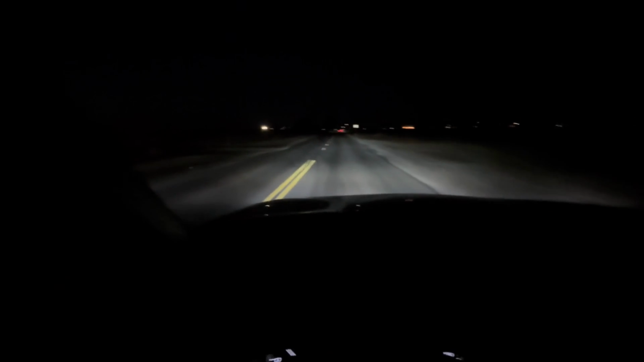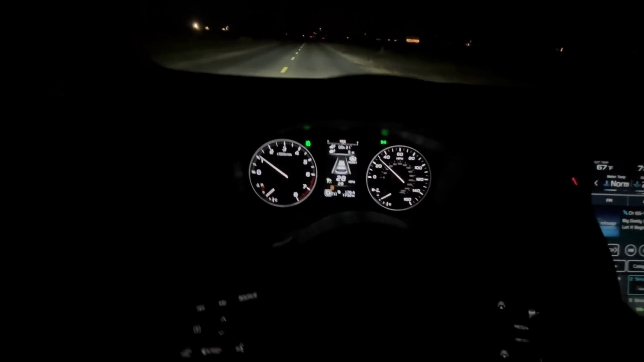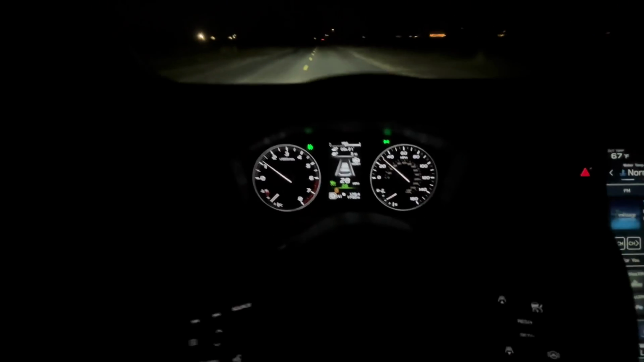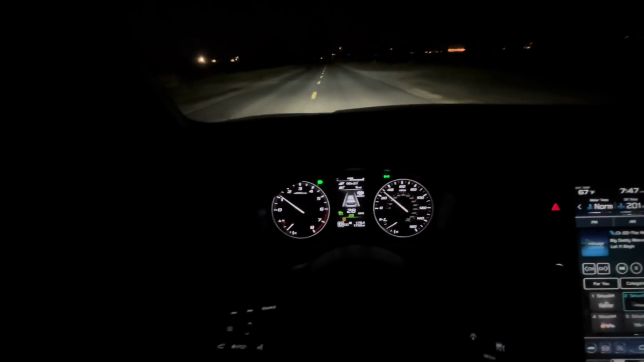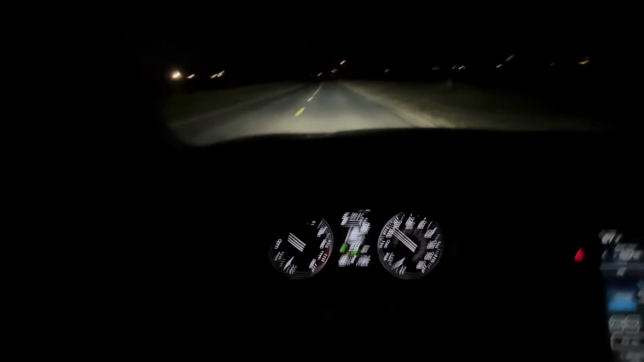All right, as I take this corner, we're kind of on the edge of town and getting out into the country a little bit. There's obviously no overhead lights on this road. If I go into cruise control, let's see if it detects a line, as long as I'm not driving over the line. Well, it doesn't seem to be detecting it, and it's not detecting the edge either.